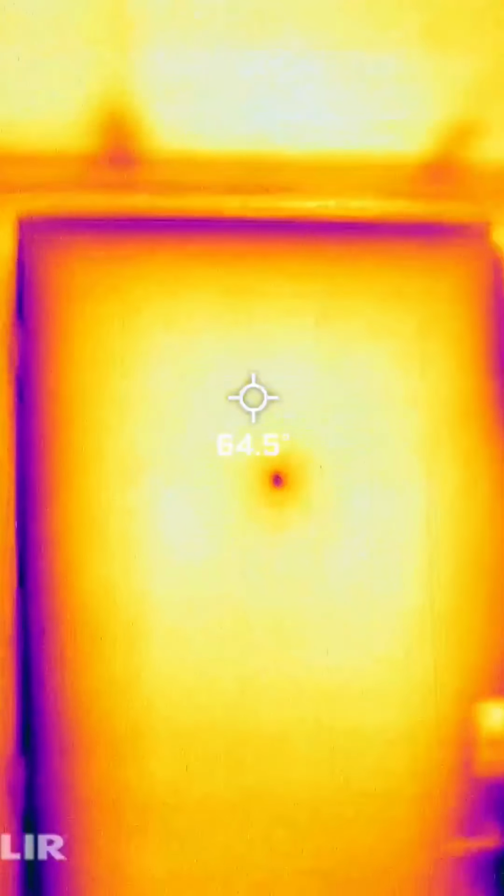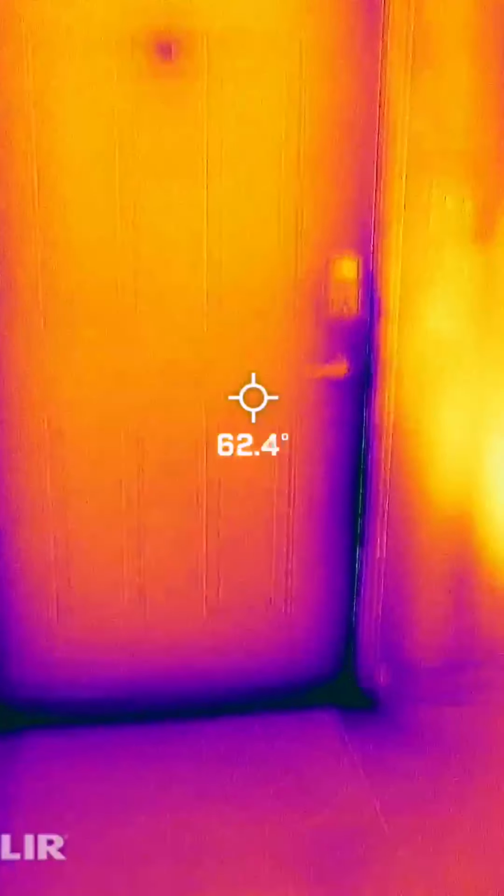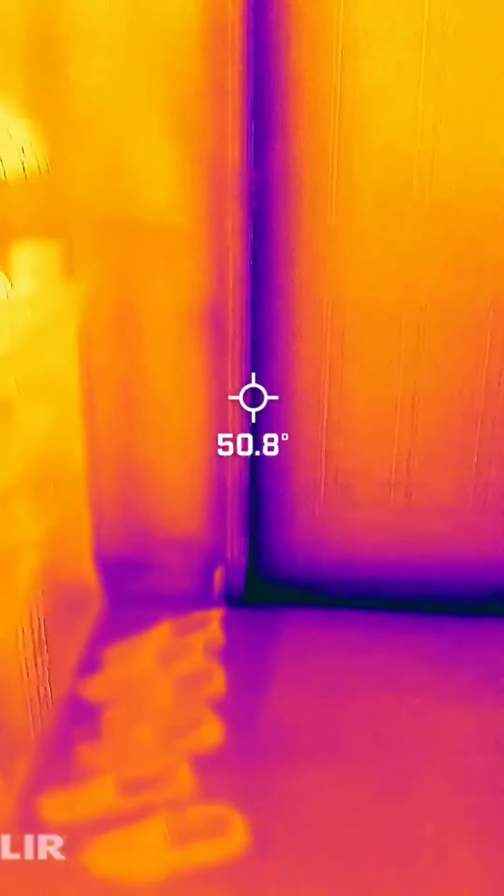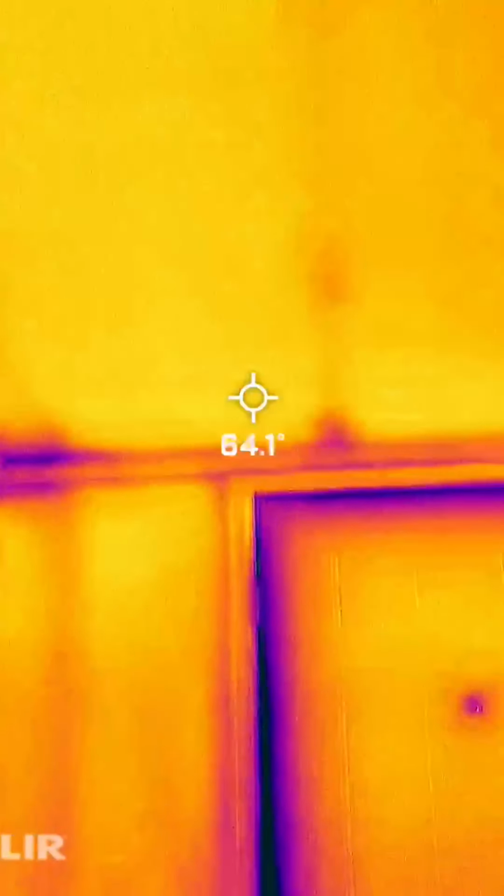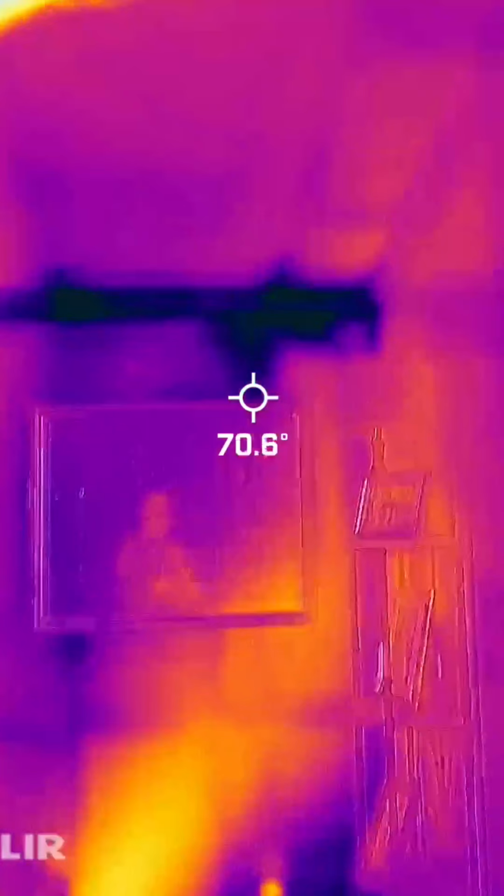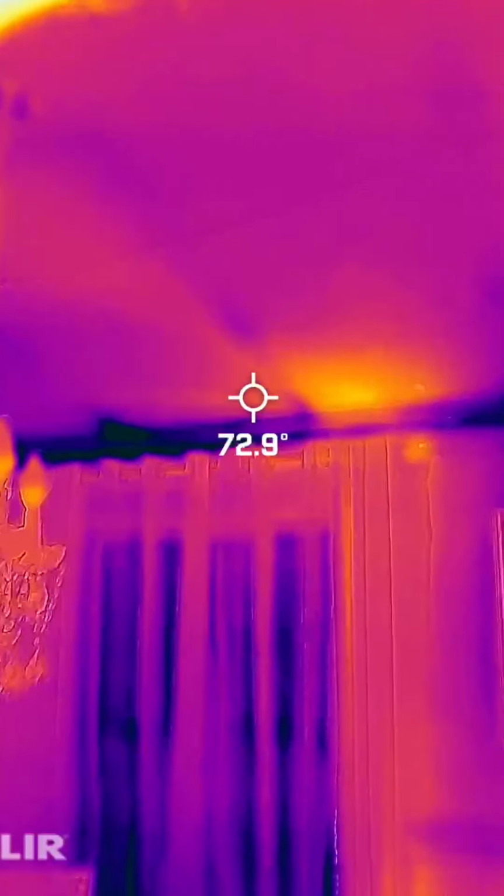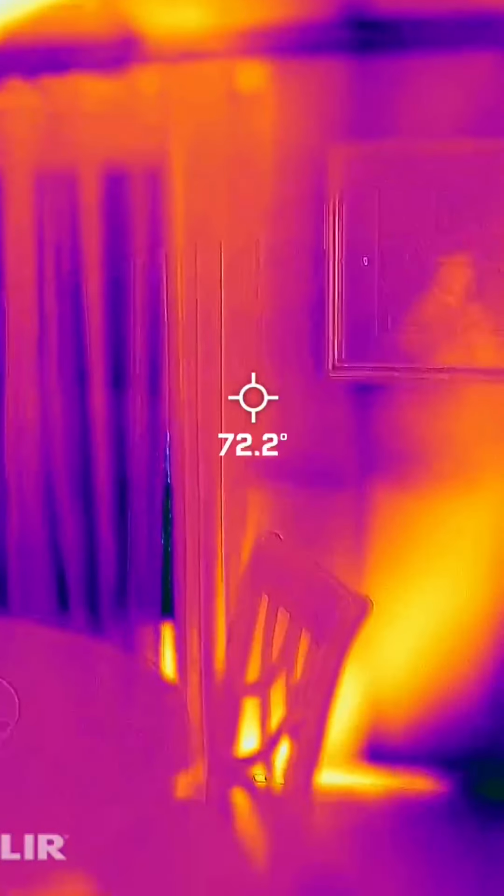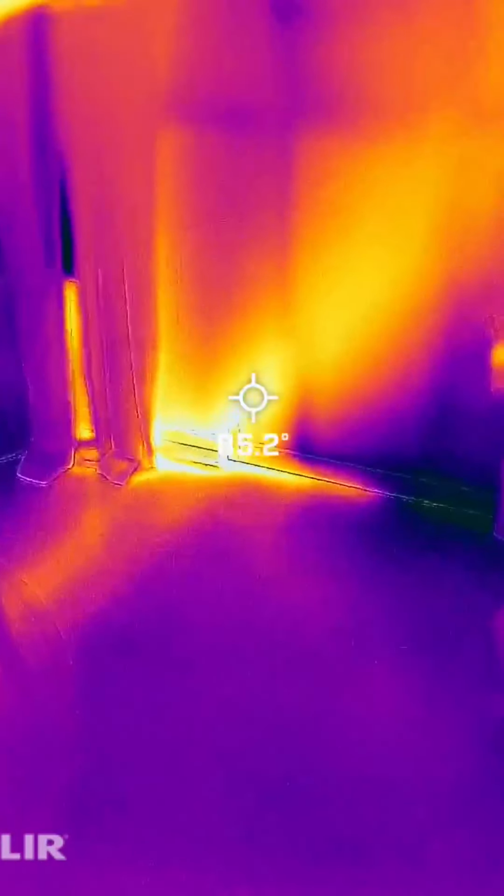Now here's my front door. This is pretty bizarre looking. You can see all the cold coming through. All right, this is in my dining room. And again, you can see up at the ceiling where the edge is right there. The cold comes through. You can see the studs in the ceiling. See this hot spot right down here. That's all coming from the furnace vent. The furnace has been off for a little bit, but you can still see the heat coming from there.